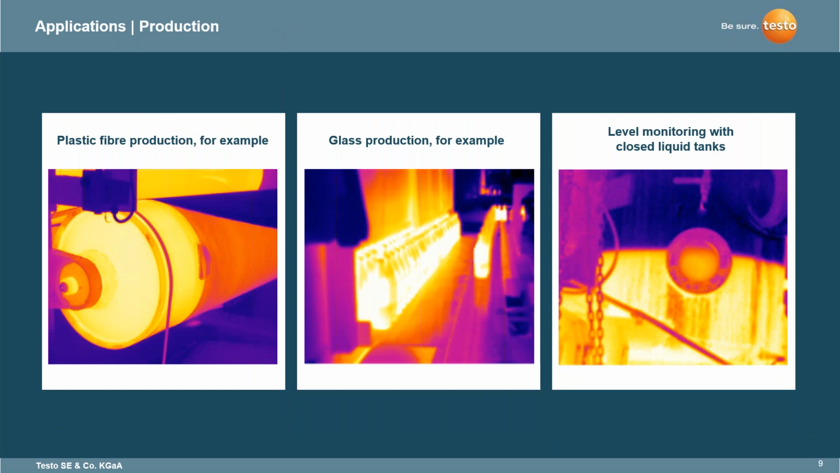In production, you've got plastic fiber production, for example, understanding the different properties that are going on in that process. Glass production, making sure that the glass is being heated to a certain temperature, it's cooling properly, that it's not cooling too fast and causing breakage. And then level monitoring with closed liquid tanks, an application that is used a lot in the thermal imaging world as well.